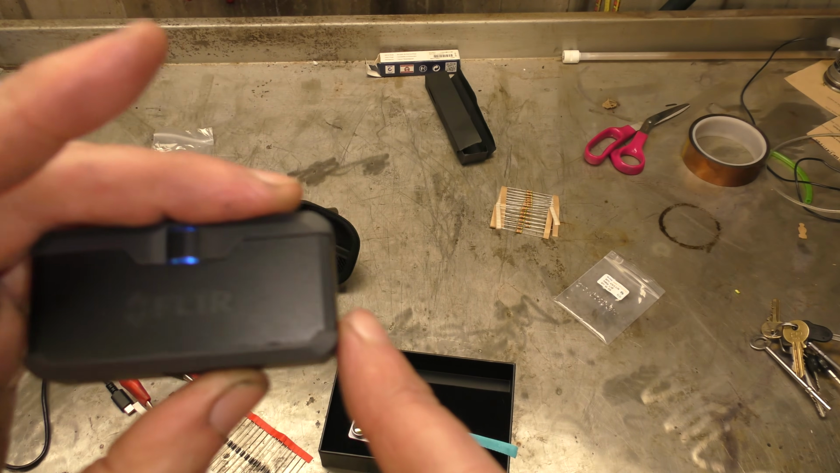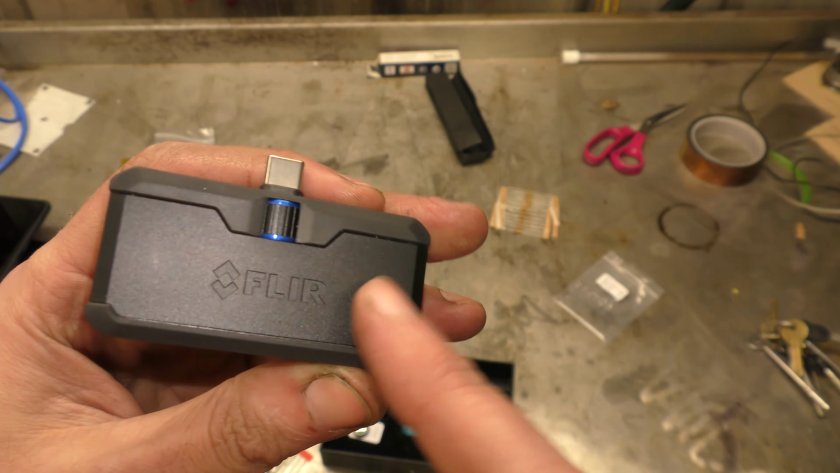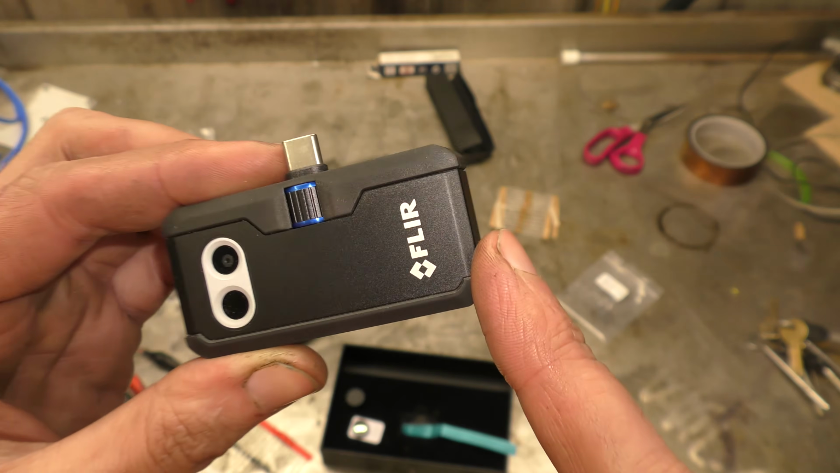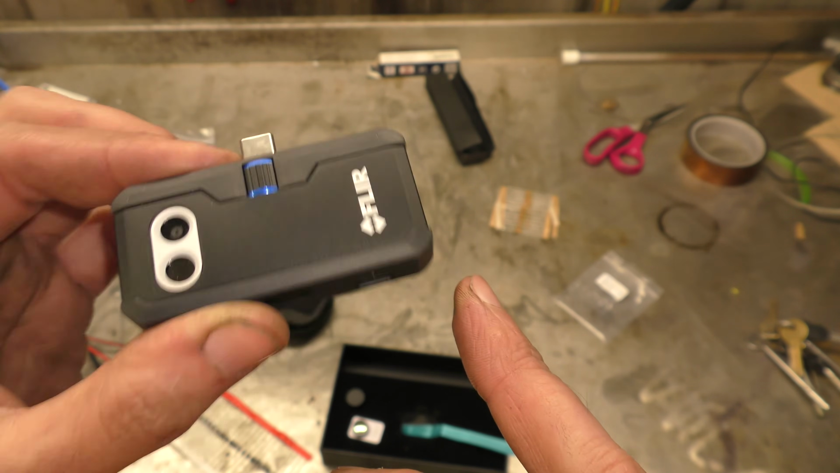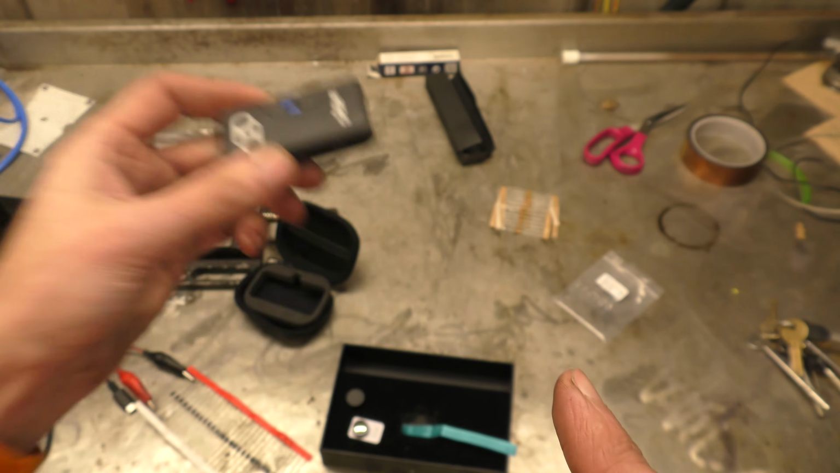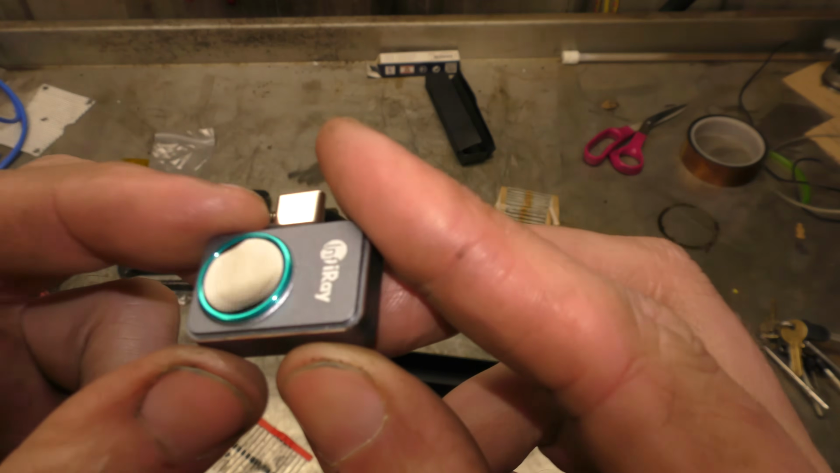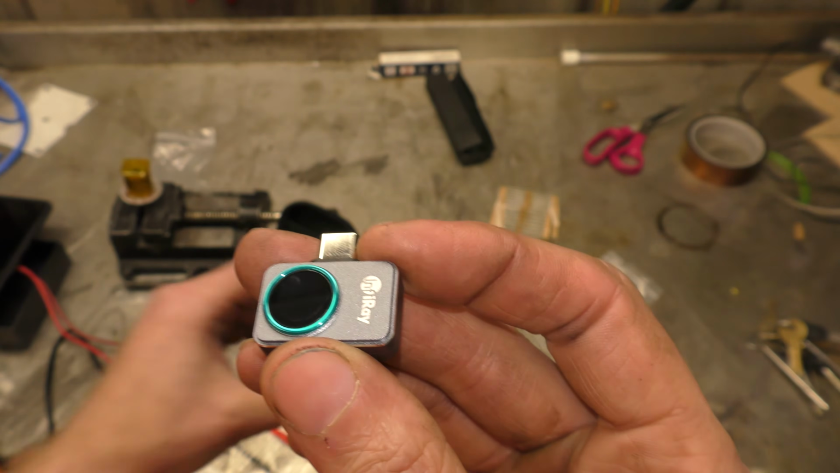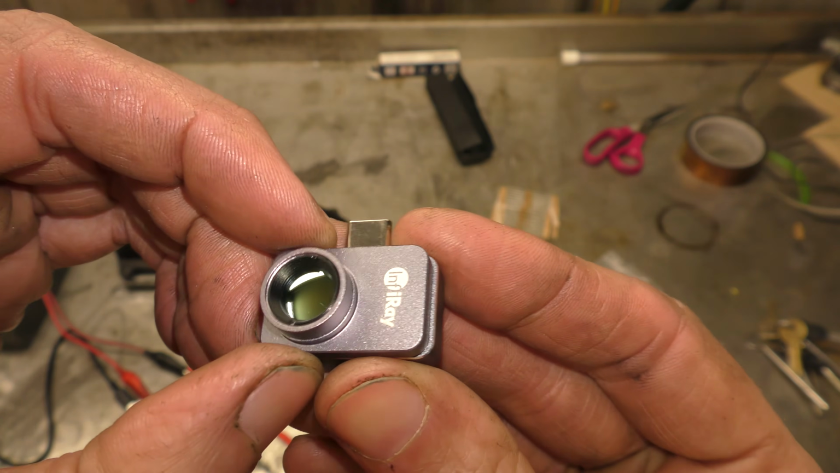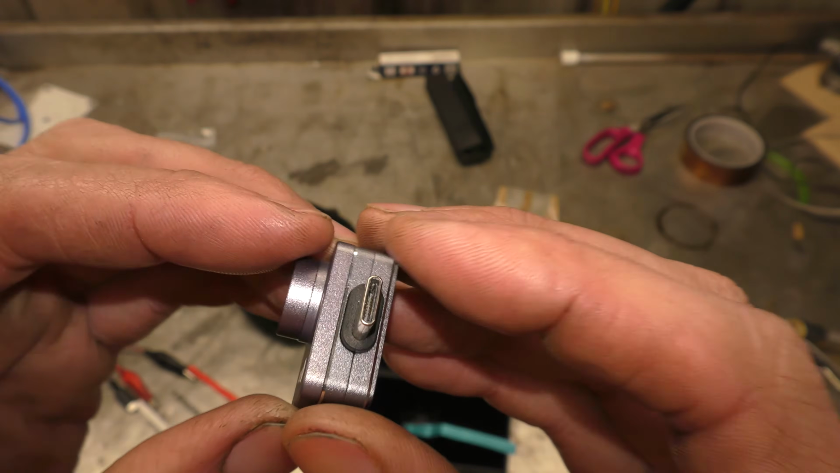And another commenter who's got one as well commented that his battery doesn't last very long anymore. Like, it takes hours to charge and then you only get like 15 minutes of use. This one is still okay at the moment, but the battery does drop off quickly as using it. Again, no battery for this, so not that problem. I like that it has the option of adding the macro lens, which just snaps on magnetically. That's a very nice feature.